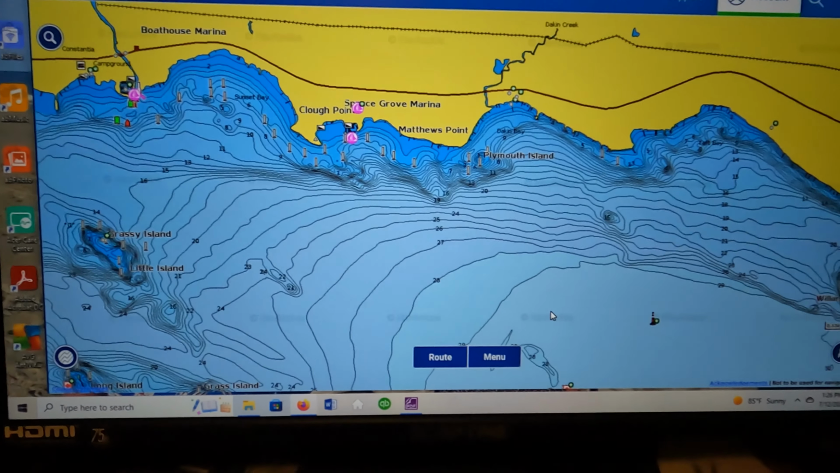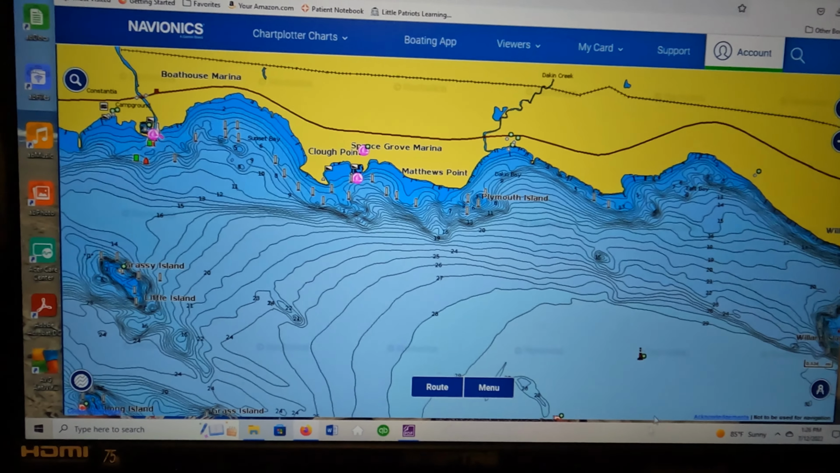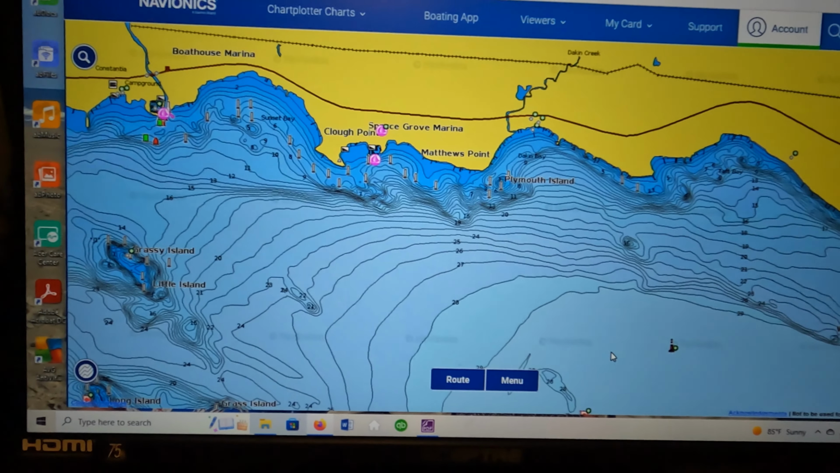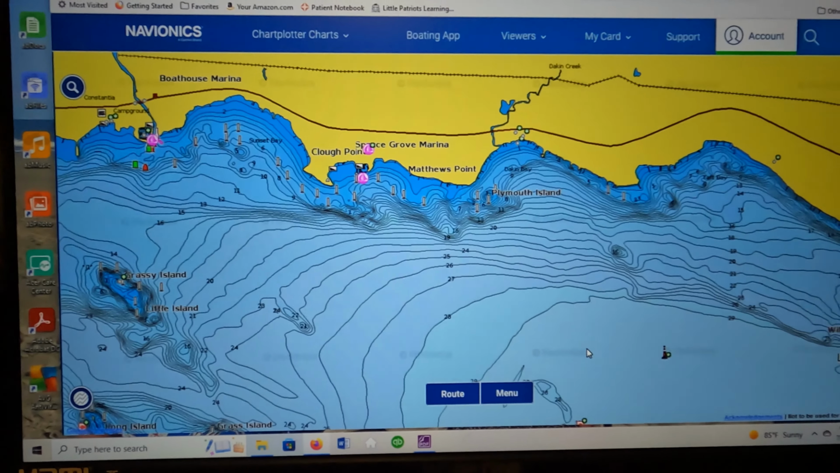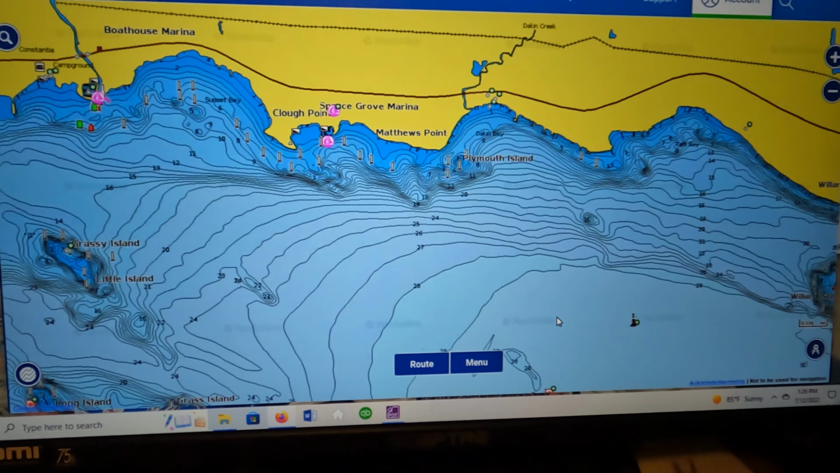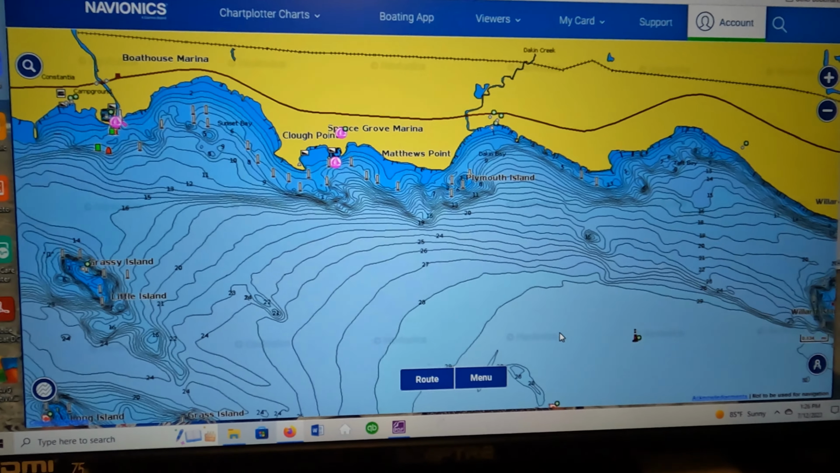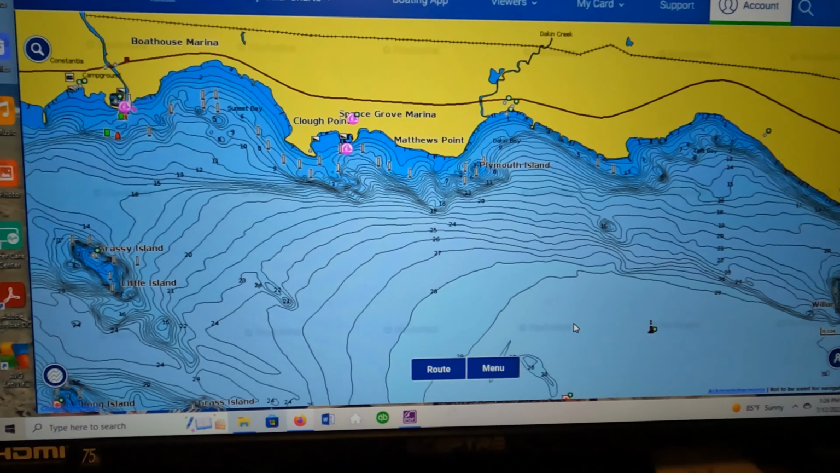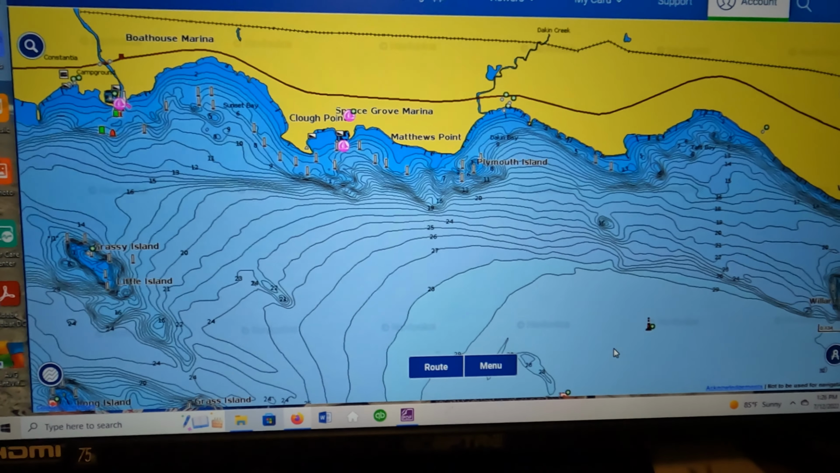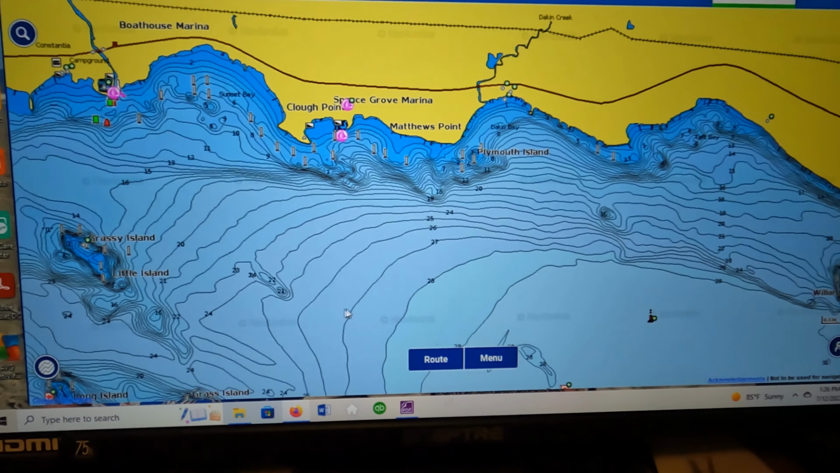So what you see here, guys, is a map of, well, it doesn't matter the lake, but it's a map of Lake Oneida. If you were to go offshore fishing, everybody has these good mapping systems now. Nobody has any secrets when it comes to mapping. If you look at this map, certain things would pop out to you instantly.